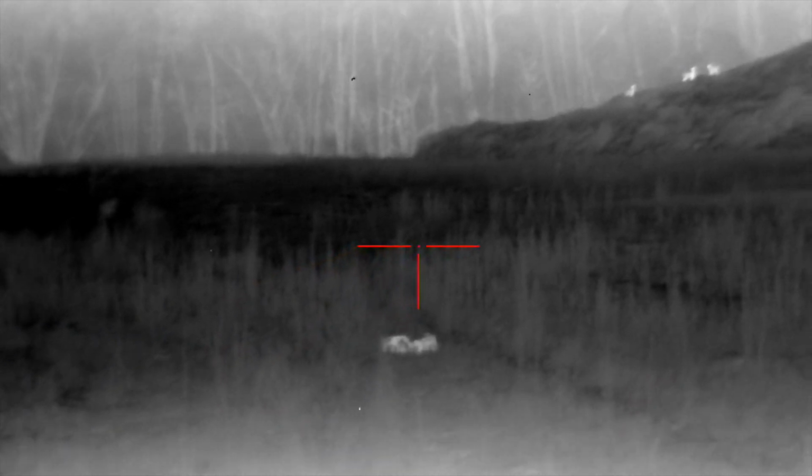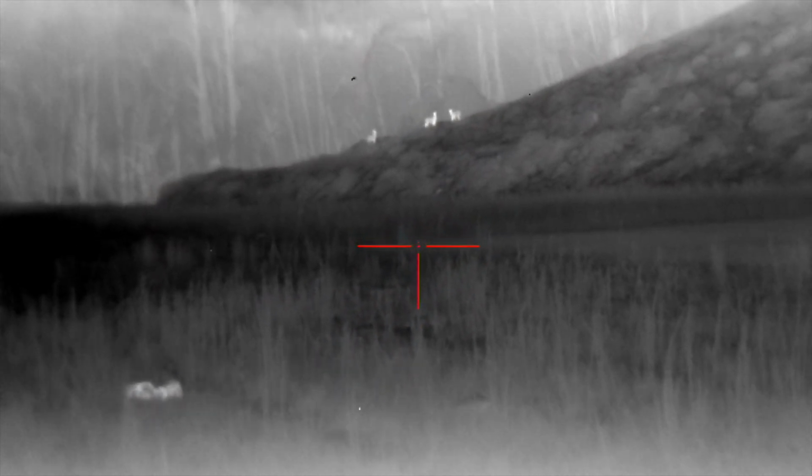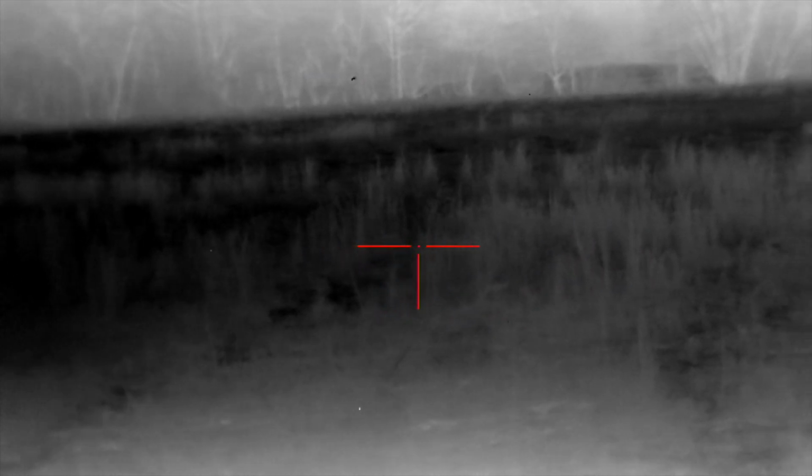Alrighty, guys, we're set up on this new farm. Absolutely gorgeous. Wind is blowing straight towards them deer. Landowner has been hearing them up here on this ridge, so we're gonna keep our fingers crossed and hope for the best right here. See if we get some going.